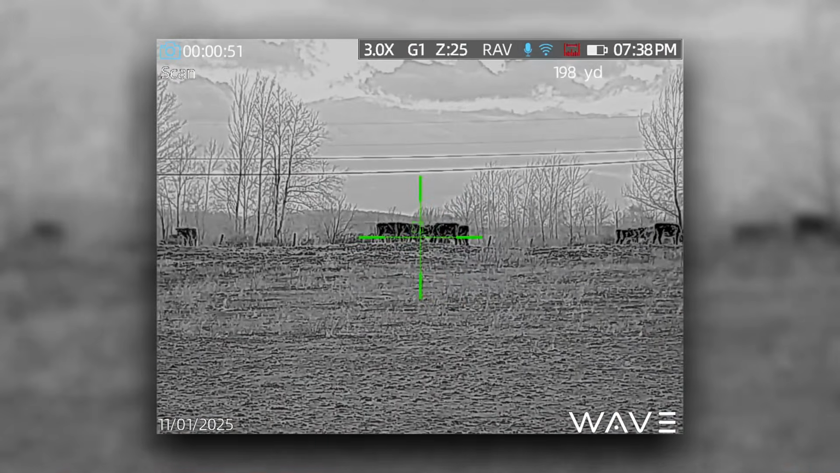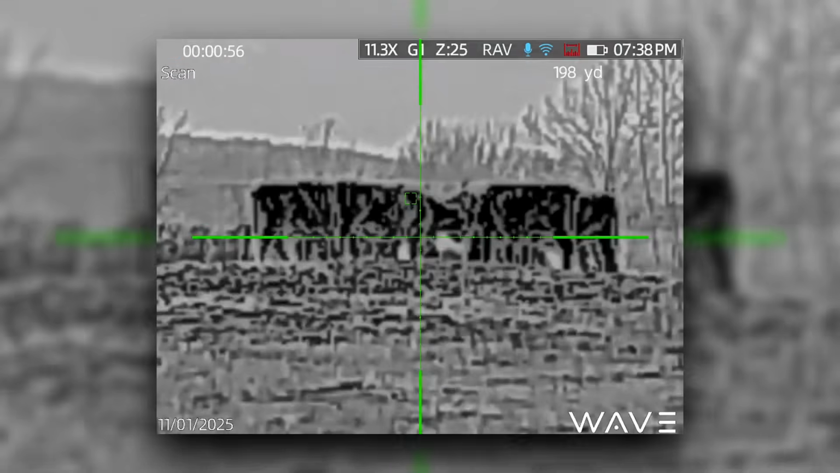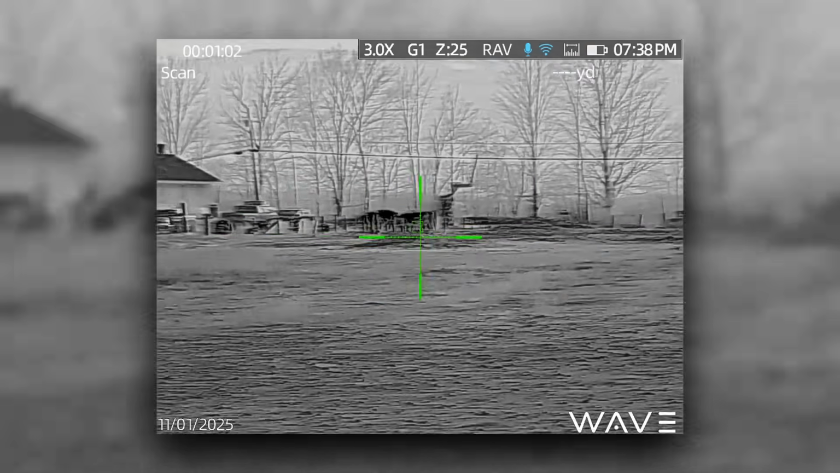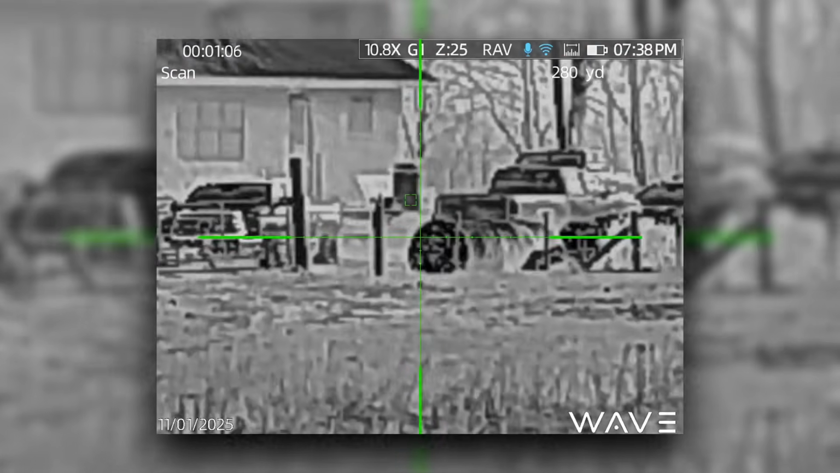But in all seriousness, guys, let's talk about the real stuff, right? The things you care to come here and learn about these optics. Again, I mentioned this before. This is a 3x 640 base mag scope, 12 micron pixel pitch in this guy, sub 18 millikelvin sensor, just producing a very, very nice image quality all around.